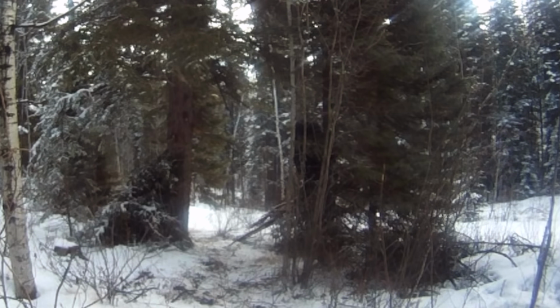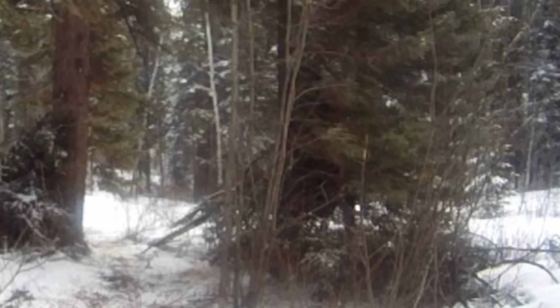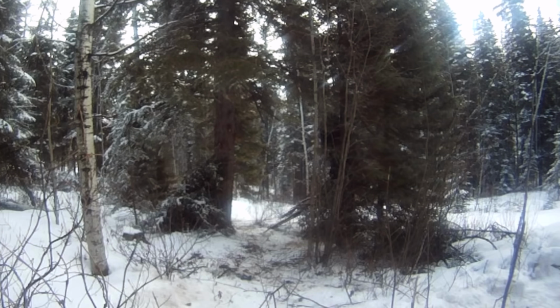The trail camera initially seems to be triggered by the buck behind the tree. It peeks its head around and then goes back behind. But something was hiding within the tree on the other side. At first, the creature remains completely still, but then after the buck walks away, it moves away from its place of hiding.